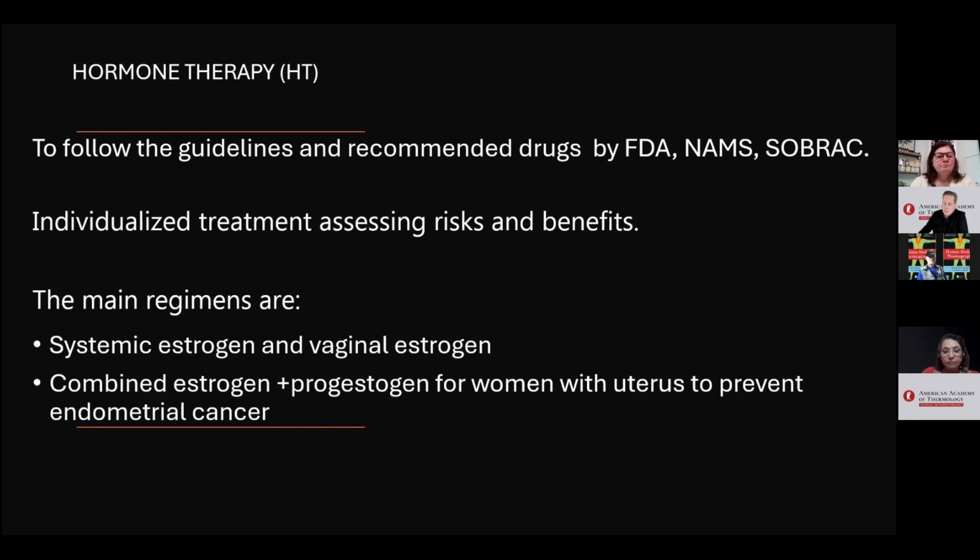The main regimes are systemic estrogen, vaginal estrogen, and combined estrogen plus progesterone regime in women with uterus, for protection and prevention of endometrial cancer.